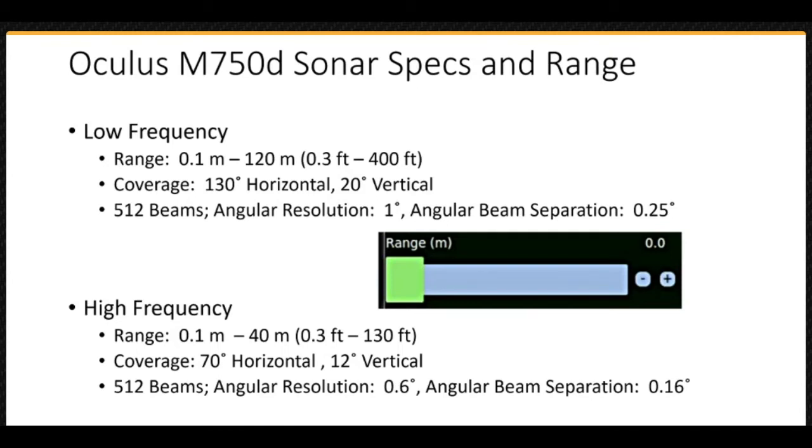At high frequency, 1.2 MHz, the maximum visible range is adjustable from 0.1 meter to 40 meters, or 4 inches to 130 feet. The field of view is 70 degrees horizontally and 12 degrees vertically, 6 degrees up and down from the centerline. Again, the beam information is provided here, but it is not adjustable.